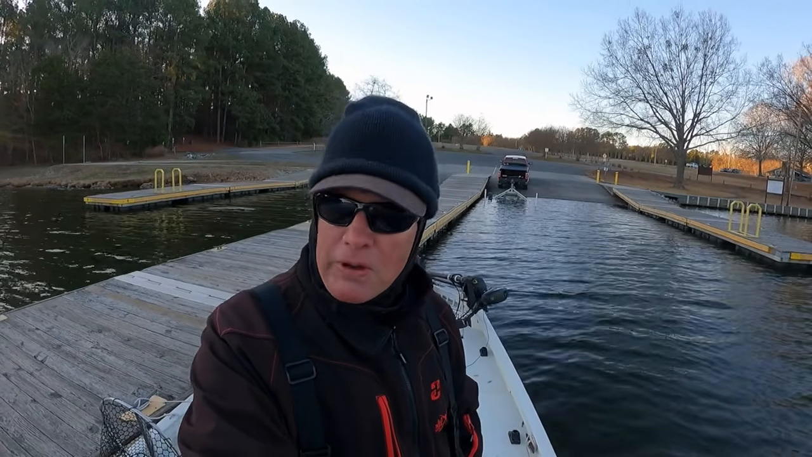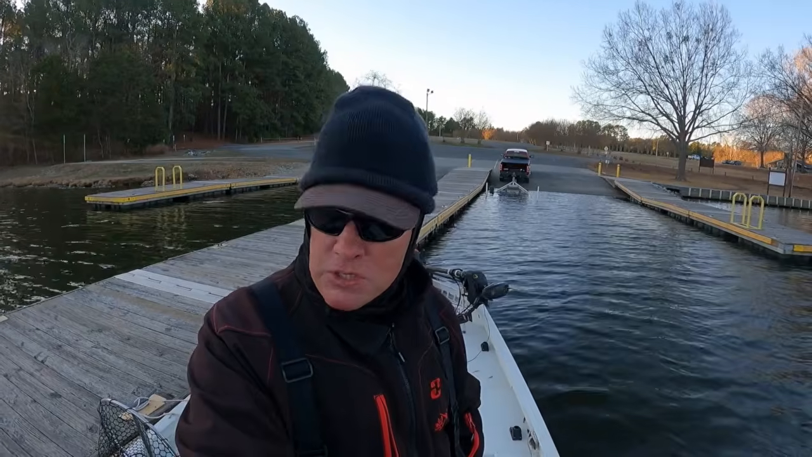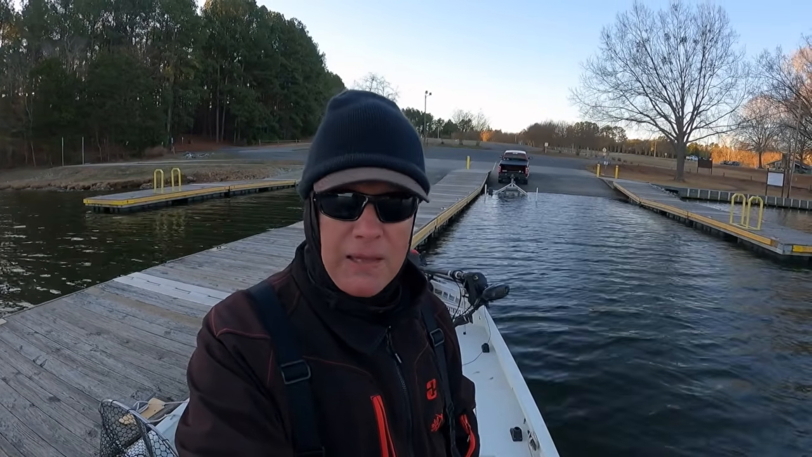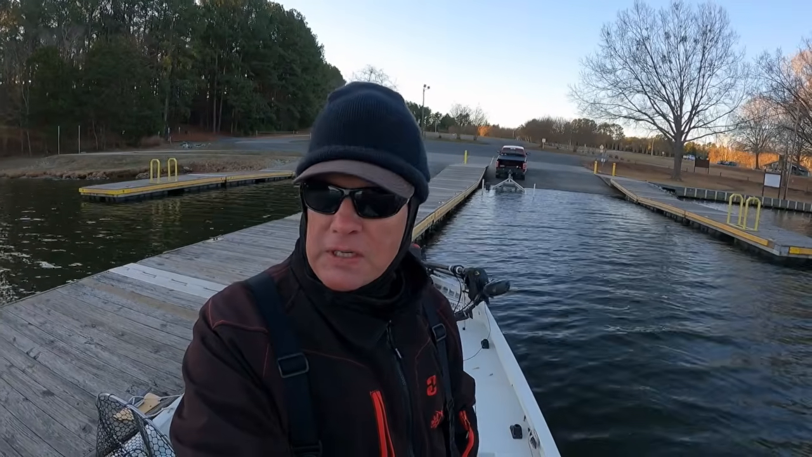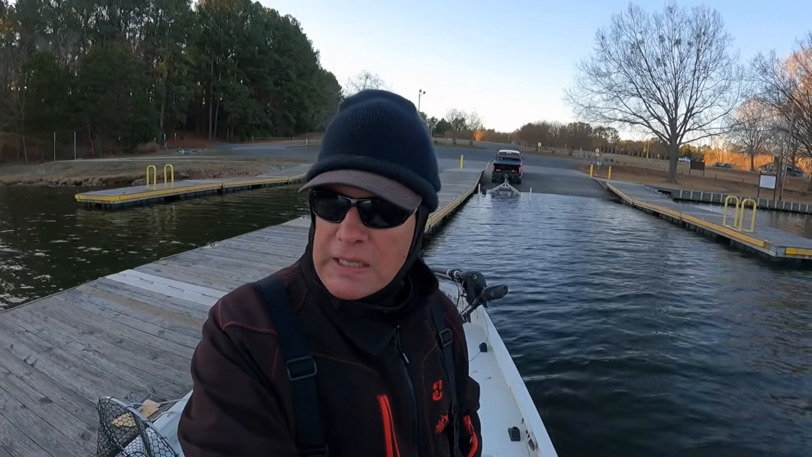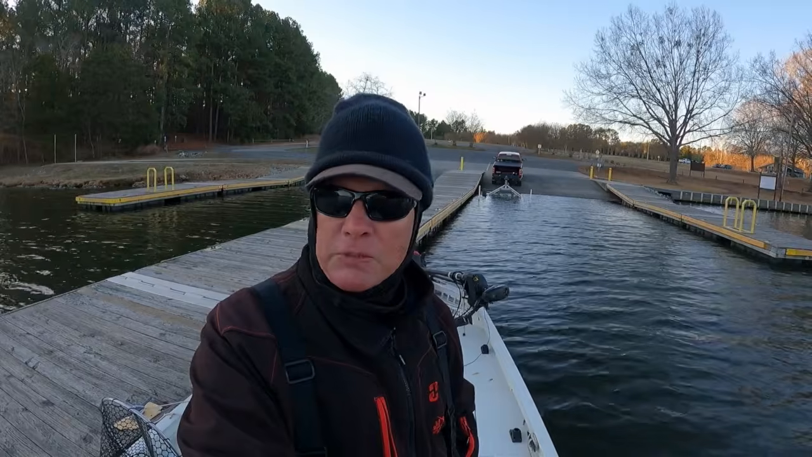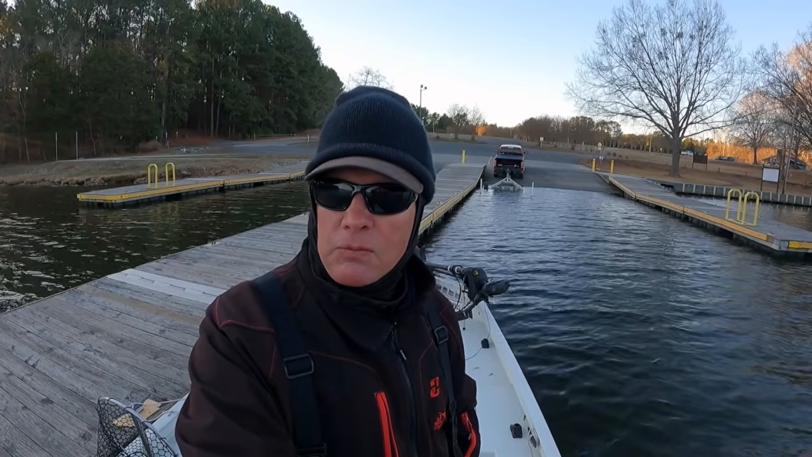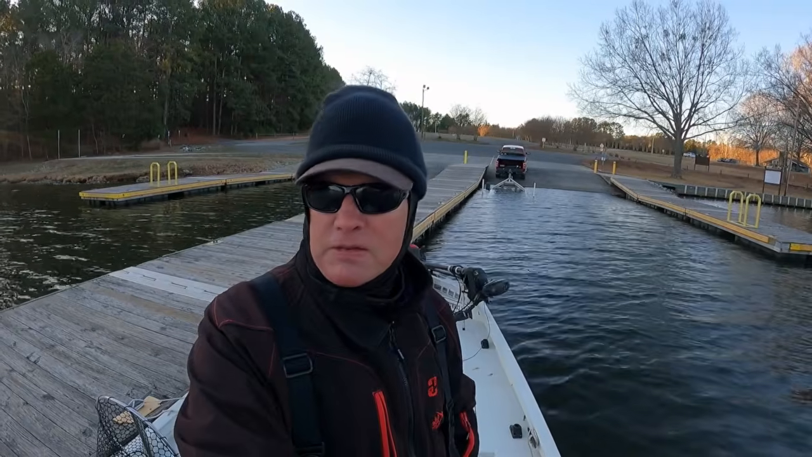We caught quite a few fish, but on the smaller side. We struggled to find the bigger crappie today, and the bite was definitely off. I didn't put the real small ones on the camera just because. But anyway, we used a variety of methods.